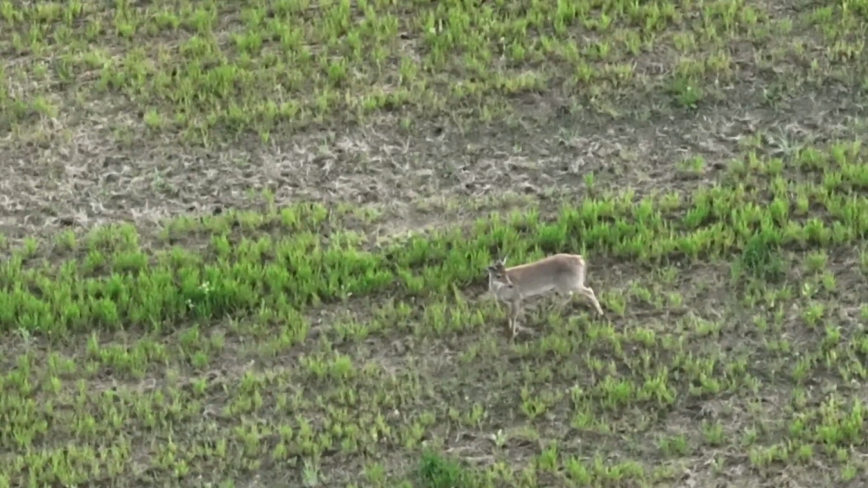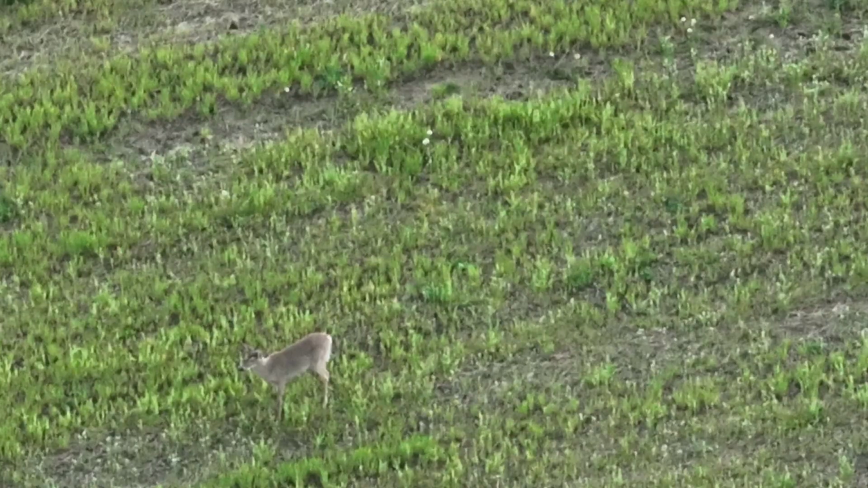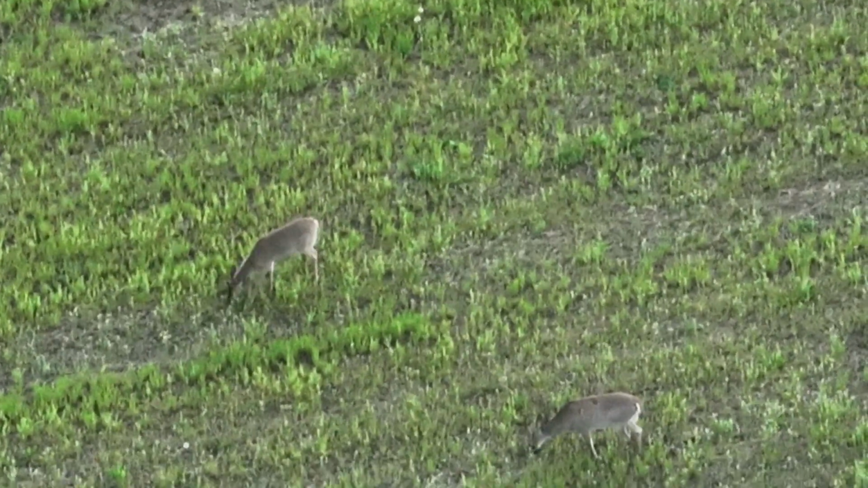They might be 100 yards from the road and 120 yards from me, just grazing out in this field. So I found 3 more deer. I think we're up to 5 now. These were browsing along, but I think they were moving off the field because of the proximity to the road and because of the time of day. There started to be a lot of traffic.